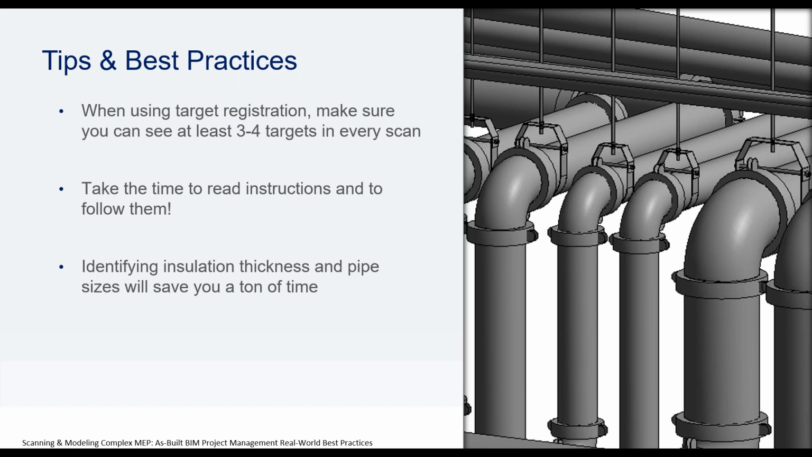And so when we send our team out there, I make sure that there are 3 or 4 targets at least. Wherever they go set up, what I mean by that is from each scan position, they need to clearly be able to see in a 360 view at least 4 targets that we set up on the wall. And that's really going to help you on the back end when you're processing and registering your data. Take time to read the instructions and follow them.